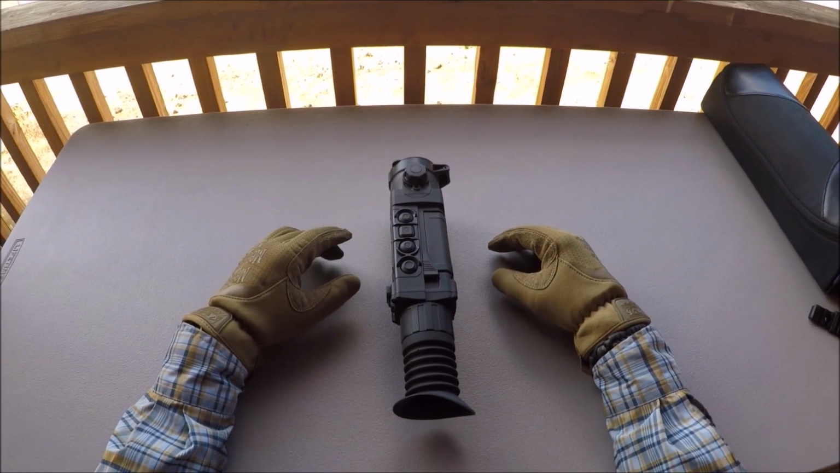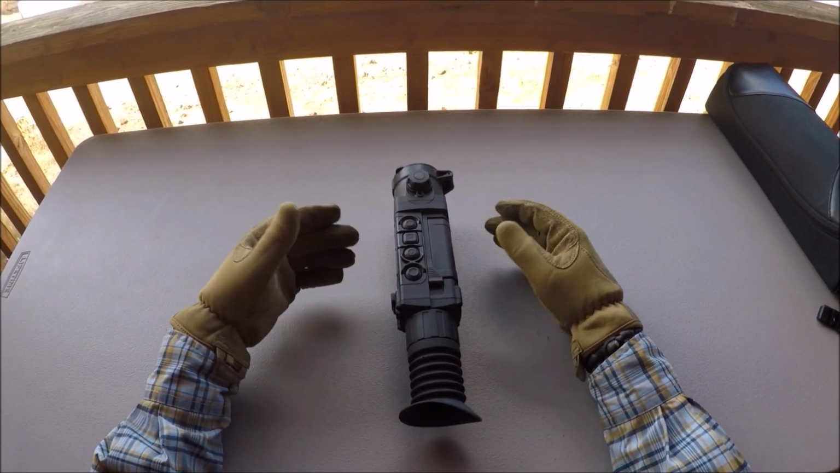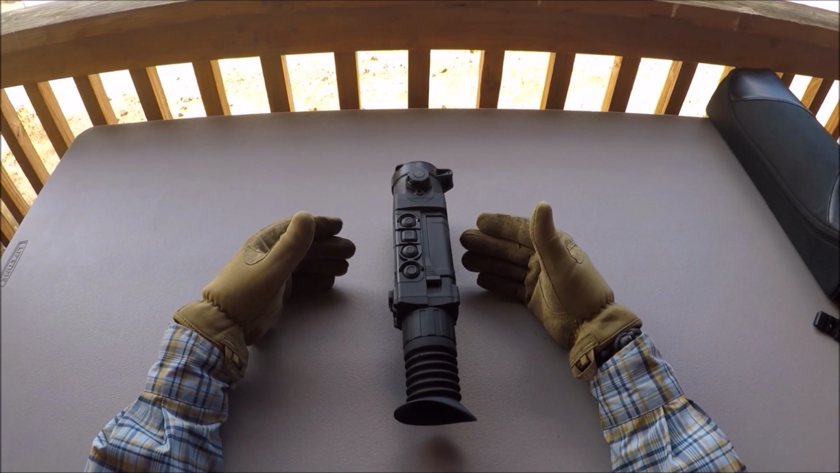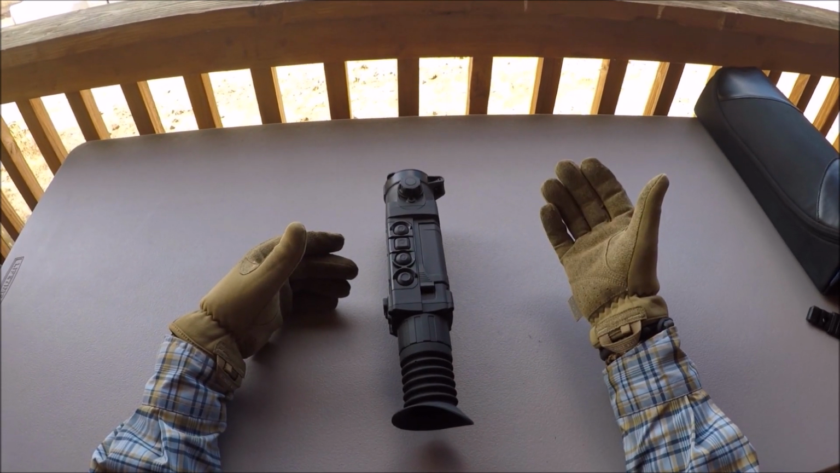Being a night vision enthusiast, obviously I've been around thermal devices. I've had opportunities to look through different types of devices over the years, but I'm by no means an expert on these. I never really had an interest to get one, because of the kind of money you've got to spend to get a decent one, I would have rather bought another Gen 3 device.